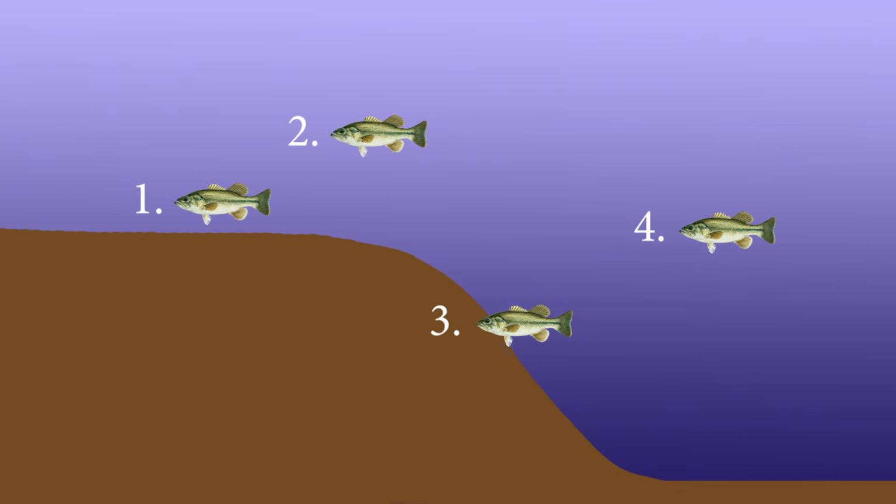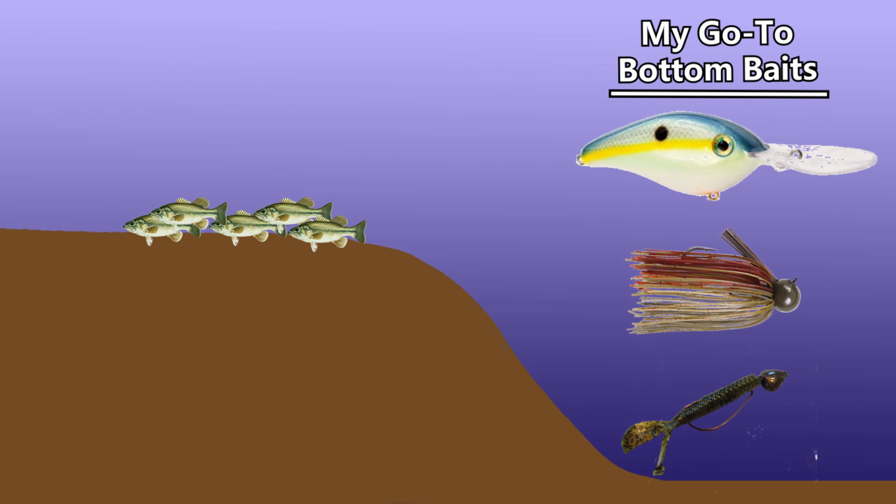Okay, so here's that illustration I showed you earlier, and what I want to do is show you how bass relate to ledges. And they don't always set up in the same place, and they're going to act differently depending on where they set up on the ledges. So the best case scenario is when bass are sitting up on top of the ledge and they're really close to the bottom. When bass set up like this, that means they're actively feeding and they're pretty easy to catch, and you can pretty much throw anything down on those ledges and get these fish to bite.